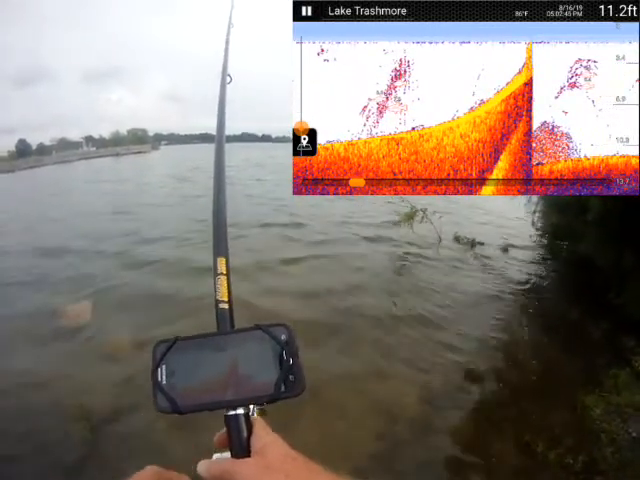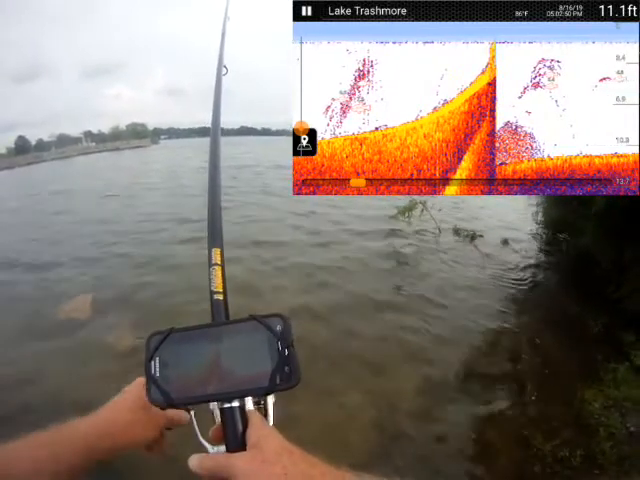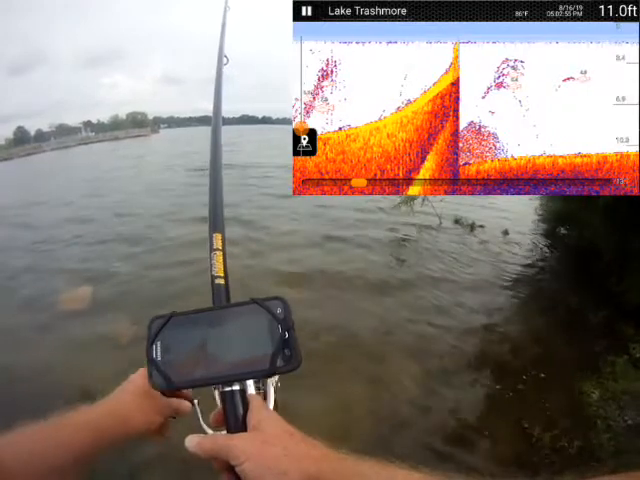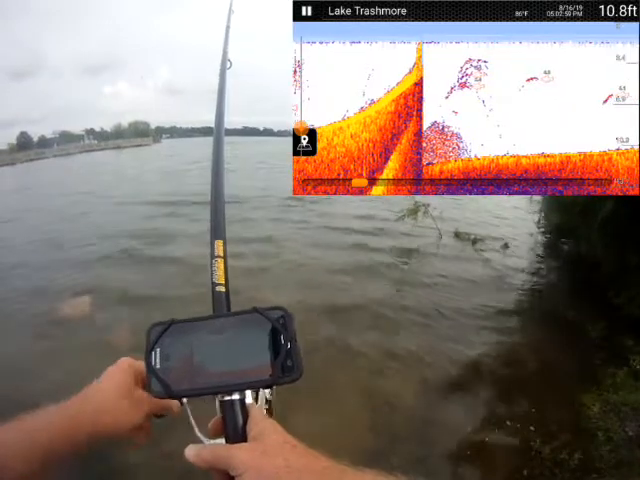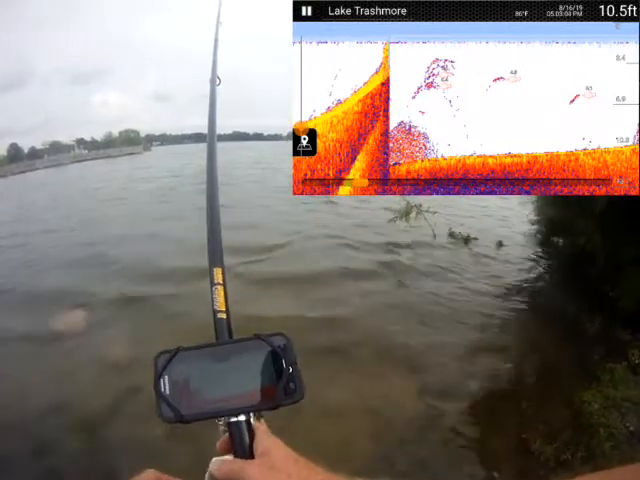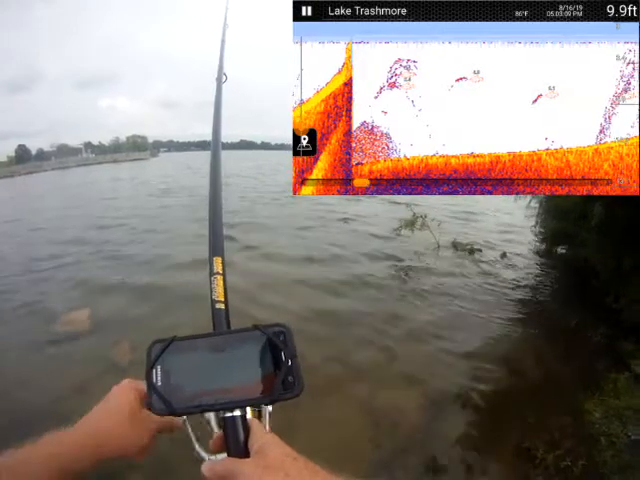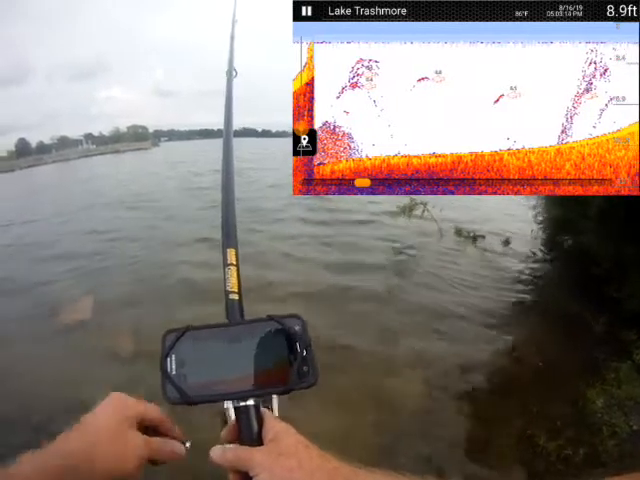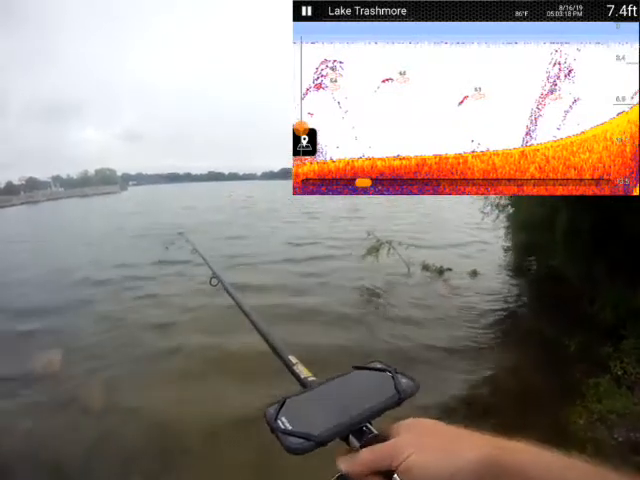And like a huge brush pile of some kind. There's definitely some fish, but boy, they're not on the bottom. They're up suspended. And there's some about 5 feet deep or a little shallower in the water column. As I get it closer in, there's the usual concentration of bait fish. Okay, very interesting. Getting shallower again. I'm going to continue my fan casting.